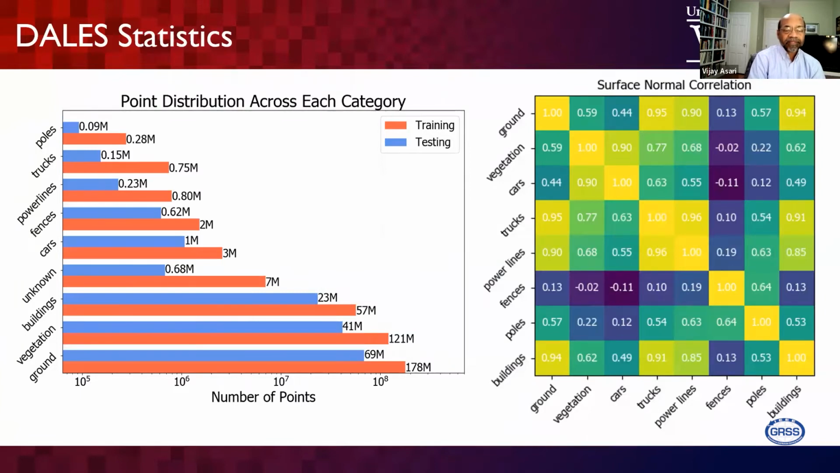The number of points in the test data is marked as blue, and the red indicates the training data. If you consider only the training data, for the object vegetation, 121 million points are available for training. At the same time, poles have only 0.28 million, 280,000 points.